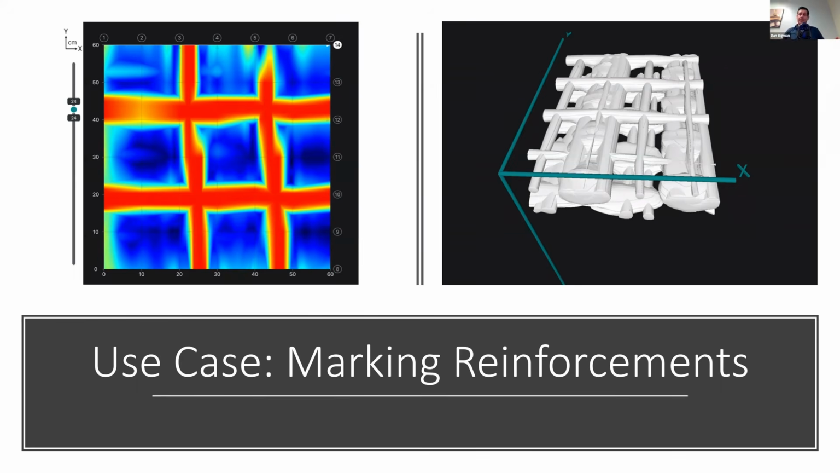And so in this case, what you can see is just some basic, this is a very, very basic example where you have a pretty widely spaced single layer rebar matrix on the left-hand side, in the C-scan. And you can use this in order to mark out the locations of these reinforcements right on the ground.